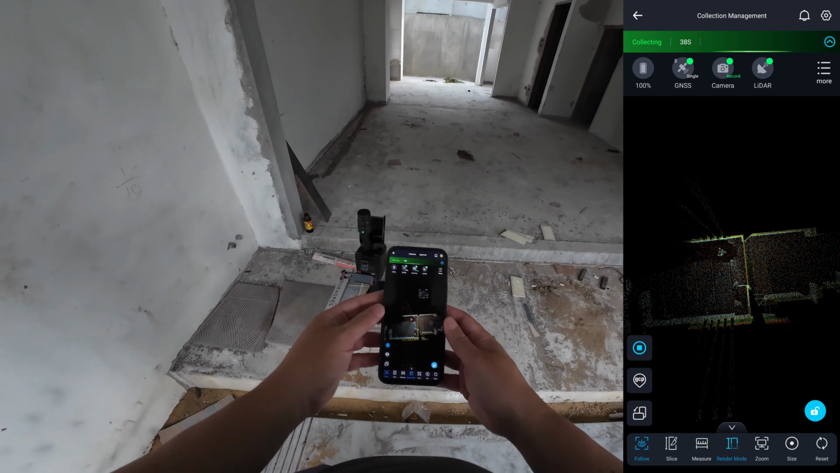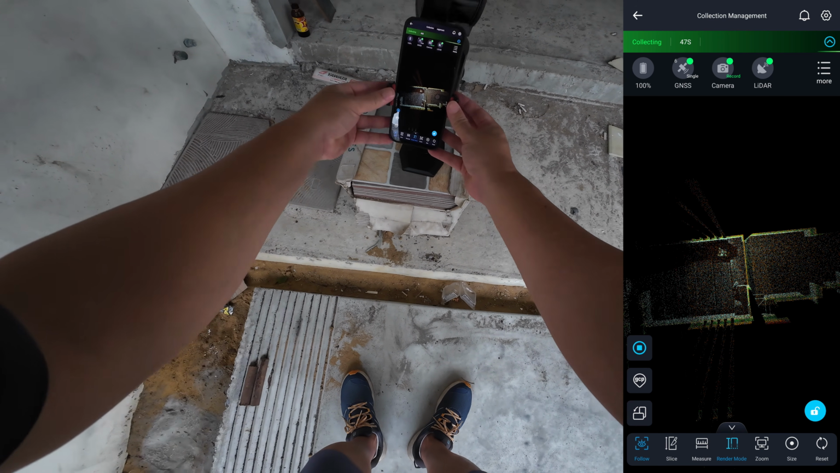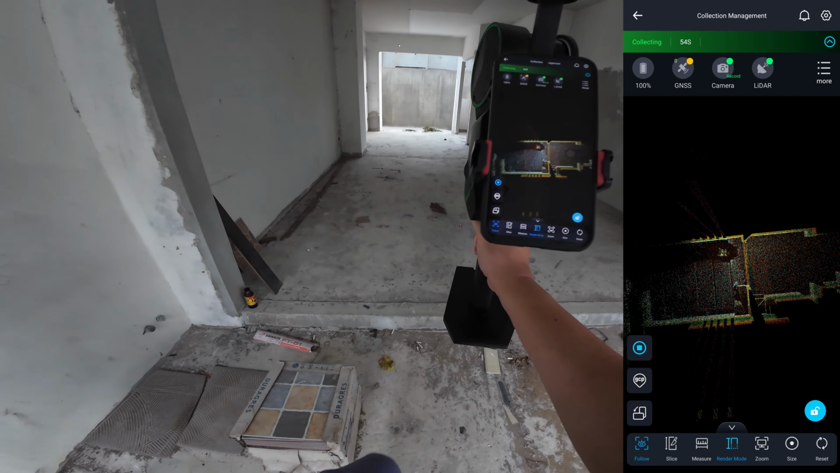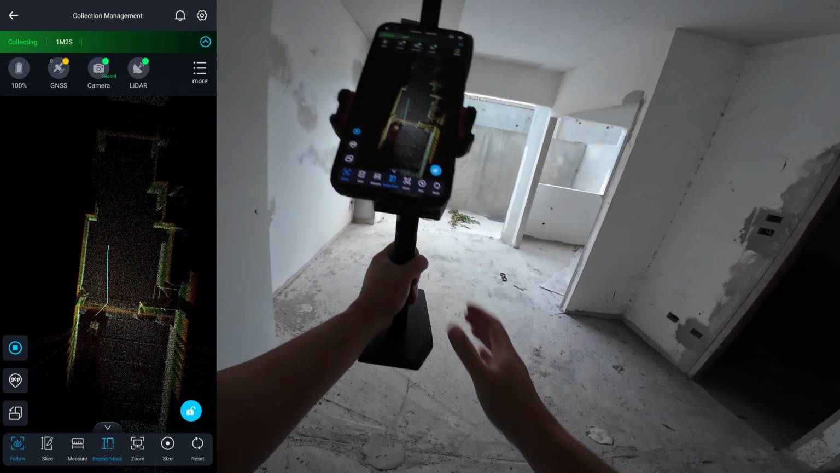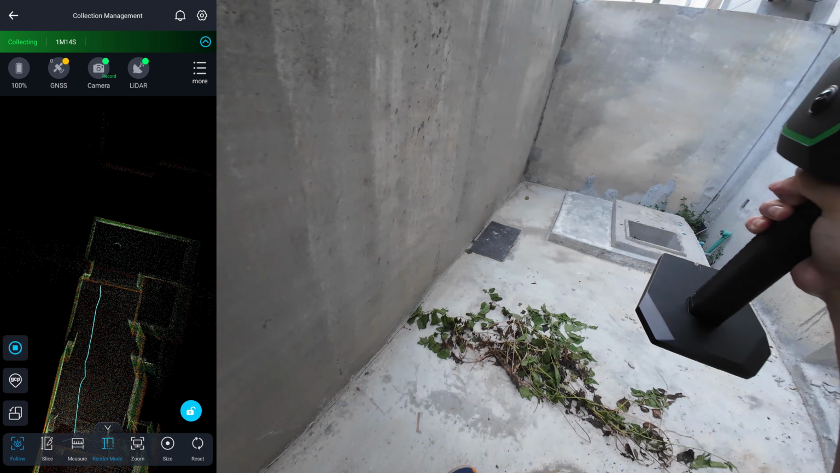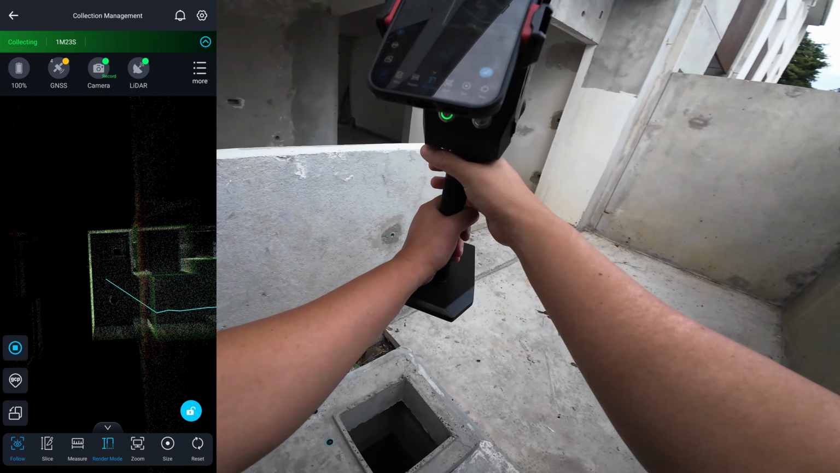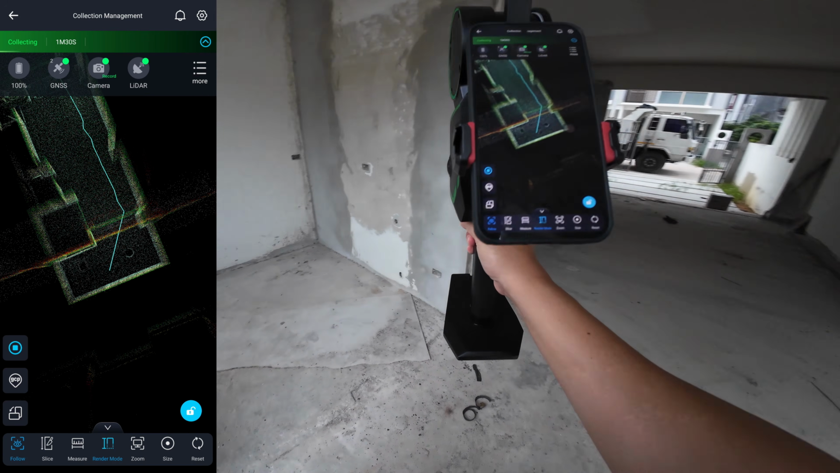One drawback I have to point out is the phone holder. It's a clunky plastic mount which really feels out of place on a scanner at this price point. Speaking of price, I have asked Green Valley 3 times, but they still haven't disclosed it. Based on my estimation, this scanner should cost somewhere between 15 to 17,000 US dollars.